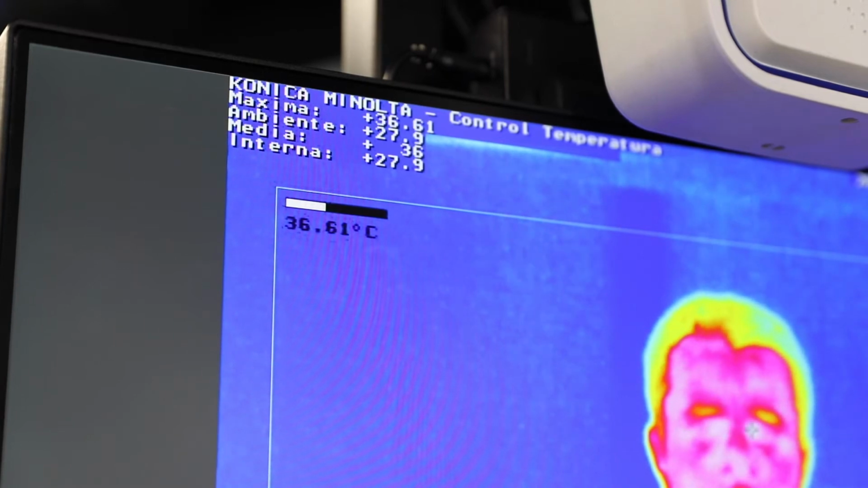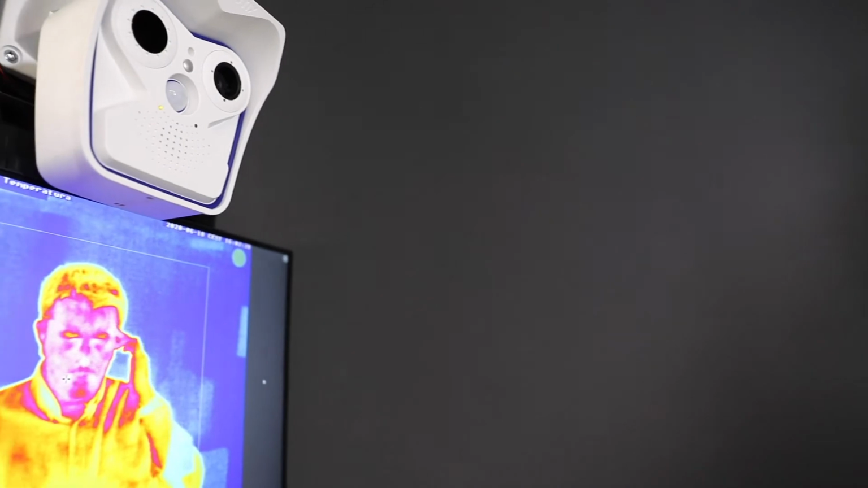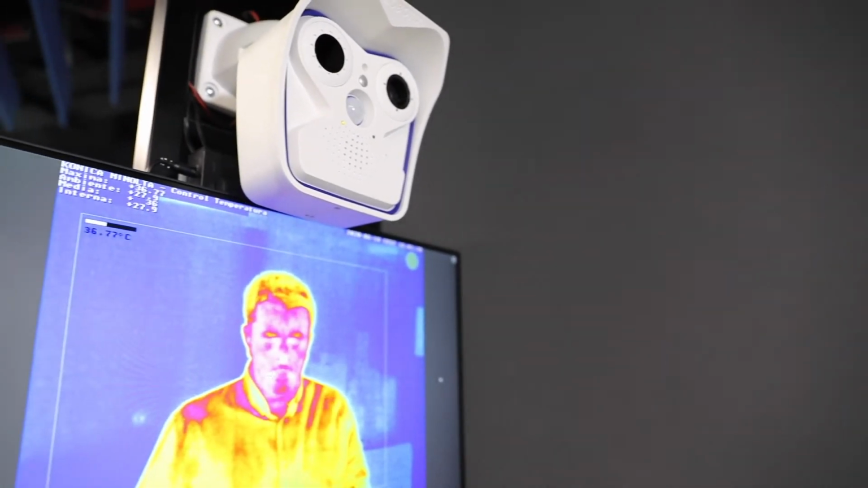And the aspect is that we've made this offer in this way so that, once all this crazy new normality which we have with this pandemic passes, we can obviously use the camera again for other specific needs, because once everything comes back to normal, it's more than probable that the thermographic camera will not be used just for this aspect.